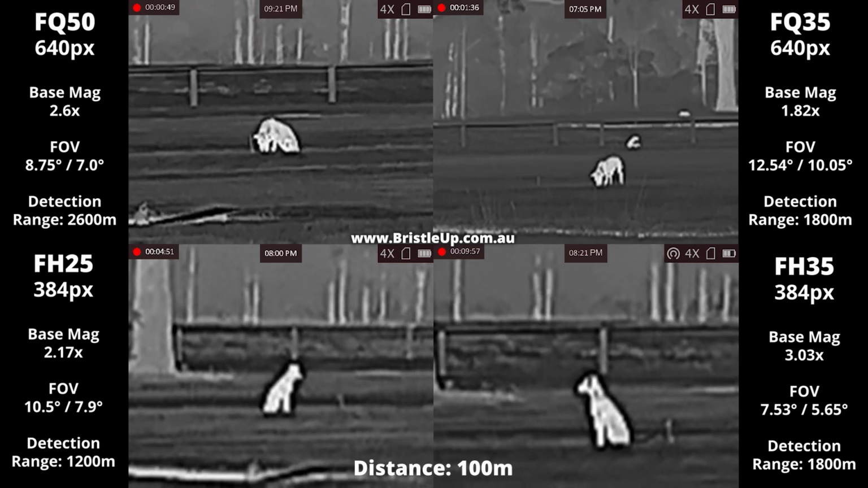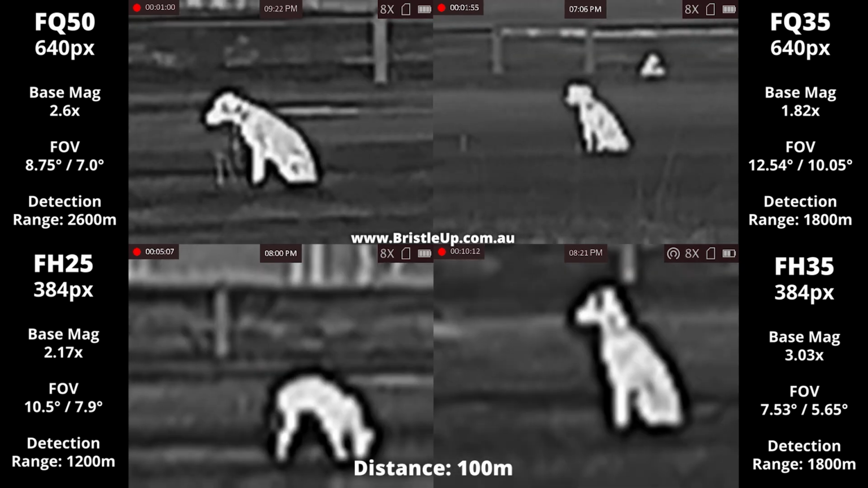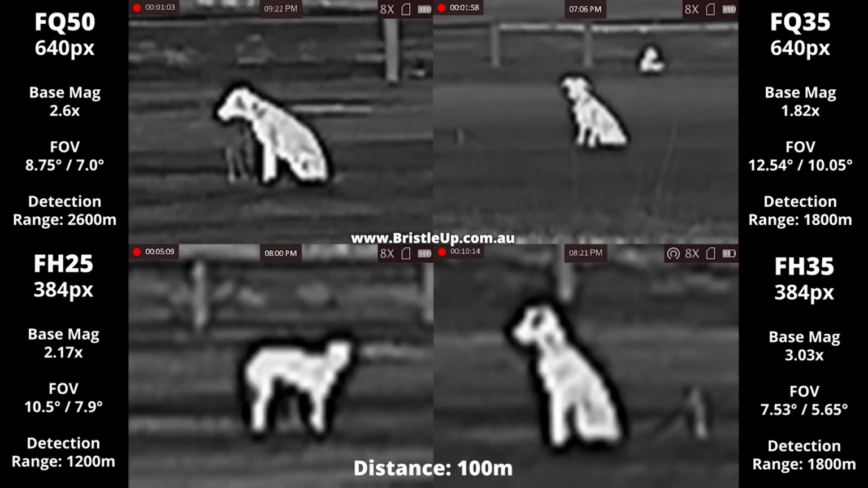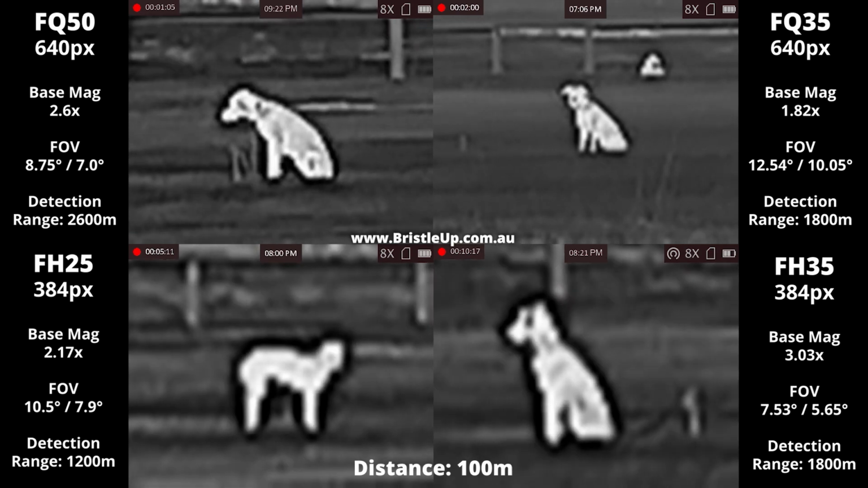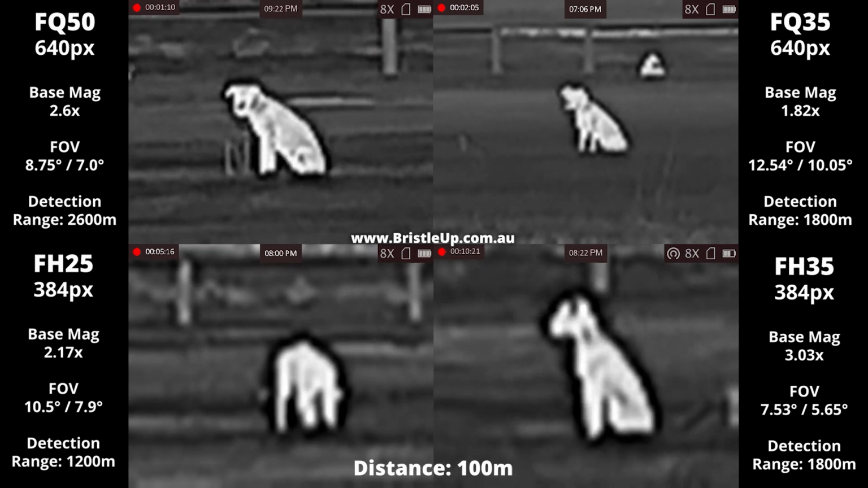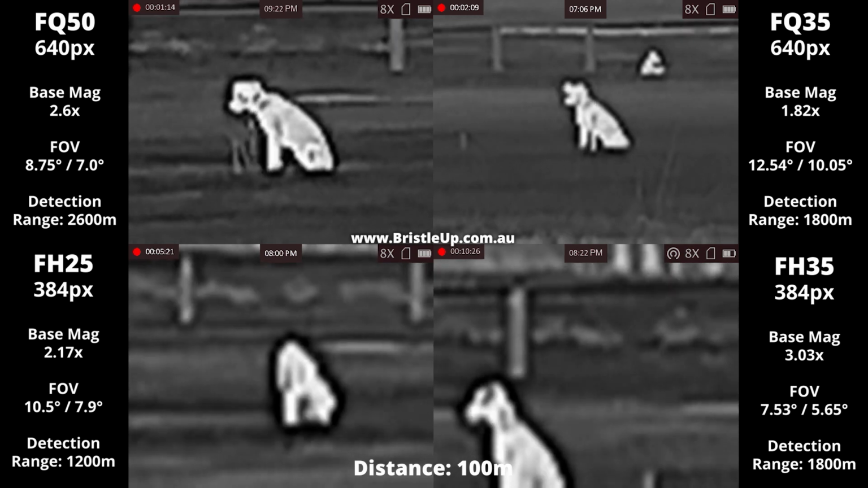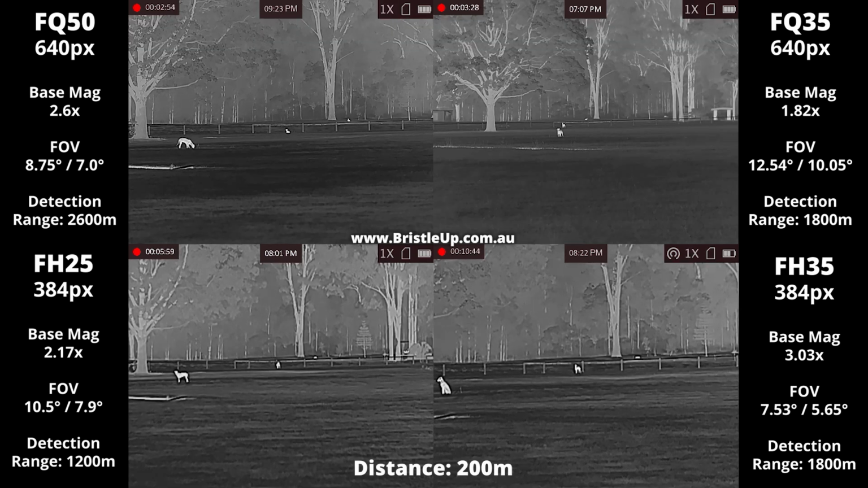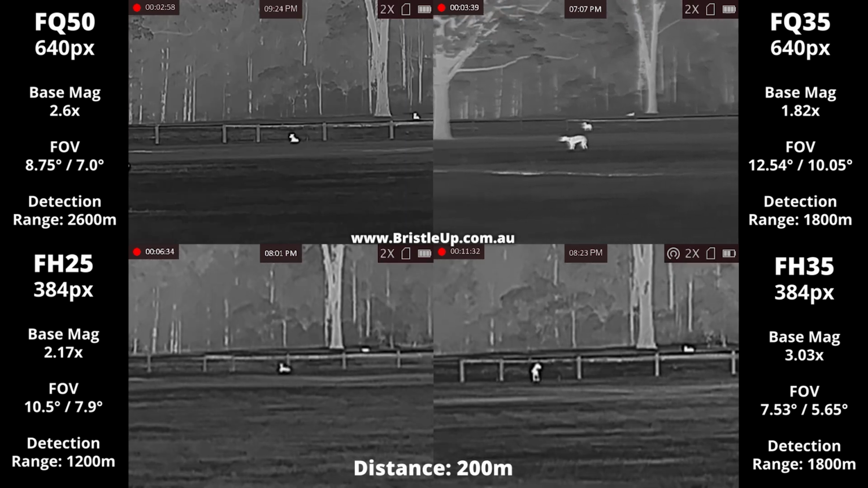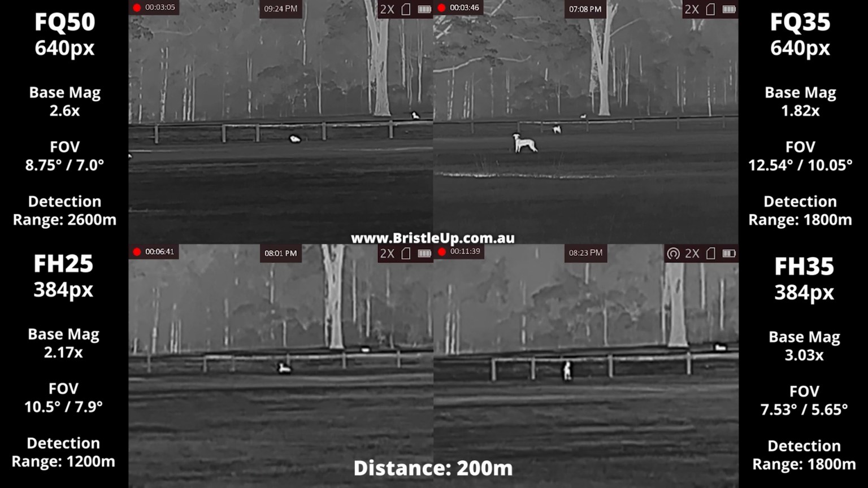We do the same test in all the reviews we do when comparing image quality. This way you can accurately compare and decide what's best for you. This test is on small dogs around the 15 to 25 kilo mark. So it's some of the smallest animals you're going to encounter in the bush, so a pretty good indication of how good the unit is. Larger animals like deer and pigs will look better, especially at a distance. We have these dogs situated ranging out to 300 meters.